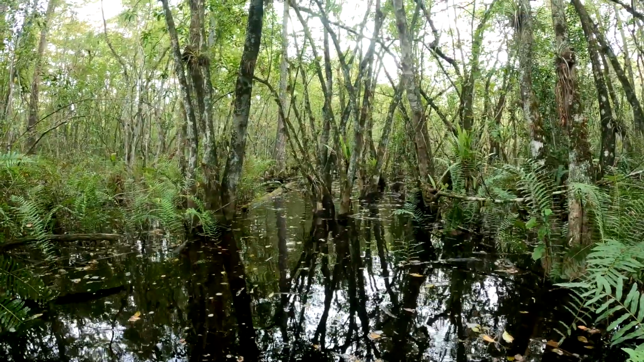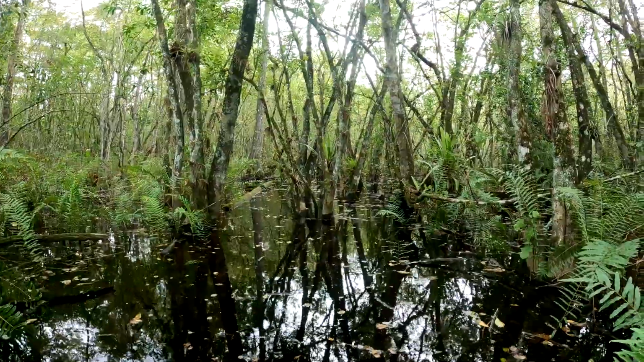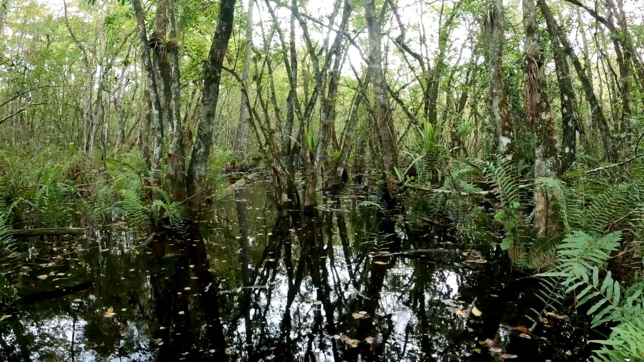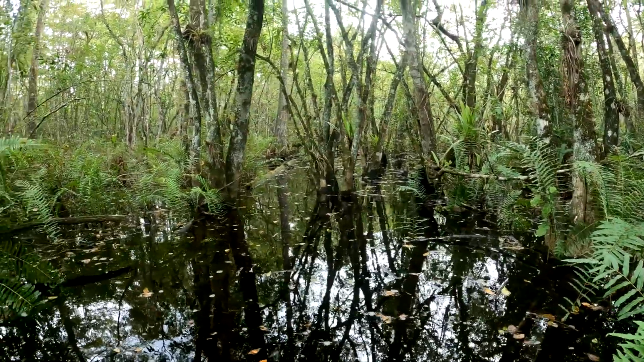So this was a pretty good spot. I might come back and put a camera here again, because the one really good thing about this spot is there are no humans out here, because I am way out in the junk. But it was a good spot. Might come back here again.